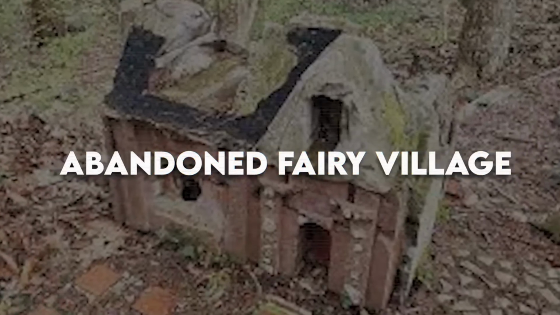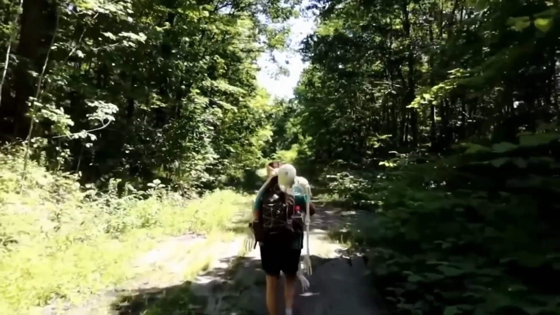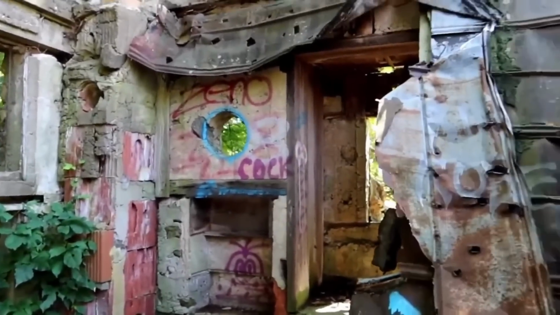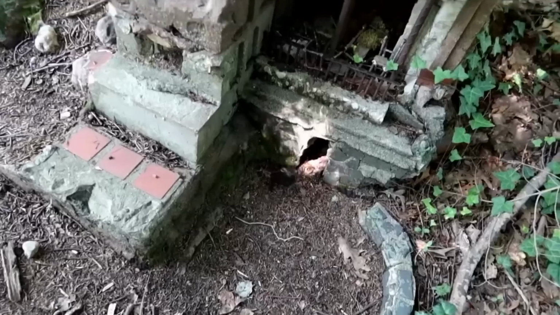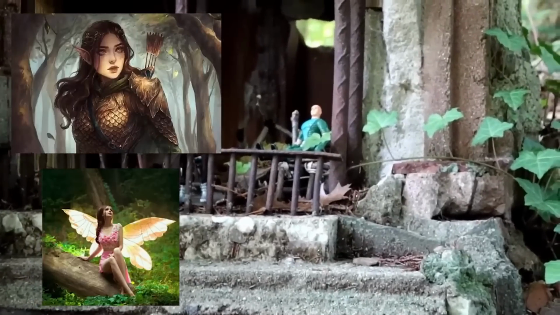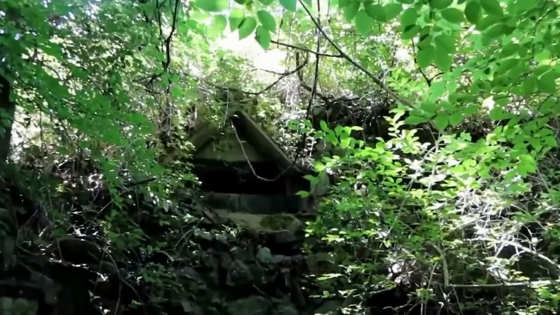Abandoned Fairy Village. We all think that fairies aren't real, but the people in this village might be thinking otherwise, as they have this abandoned place called the Fairy Village. According to them, fairies lived there once, but had to leave when too many humans started knowing about it. But this is not it. There are many legends and stories famous about it. Some say elves live there, while others say they see fairies sometimes. In case you want to go visit, it's in the woods of Middlebury.